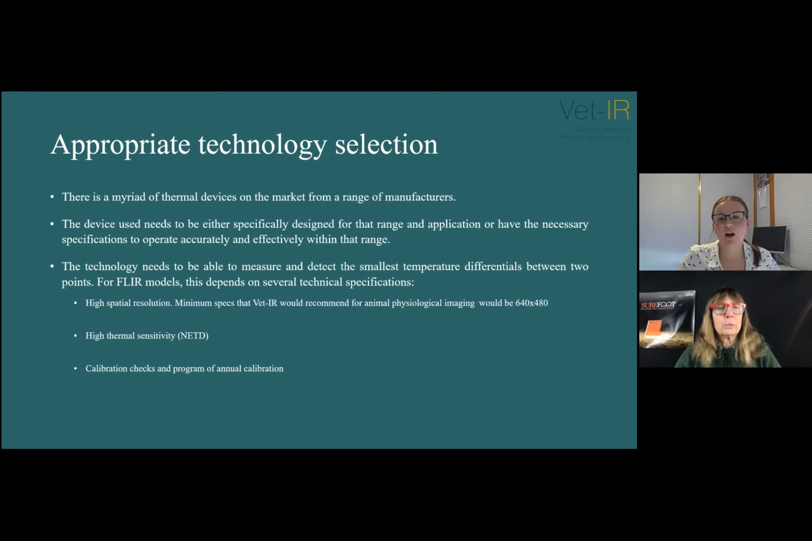And then you have your high thermal sensitivity, your NETD, which stands for noise equivalent temperature difference. The lower the NETD number, the better the thermal sensitivity. And then you have your internal calibration checks and program of annual calibration, which is recommended to maintain the device's stated accuracy within the manufacturer's specifications.